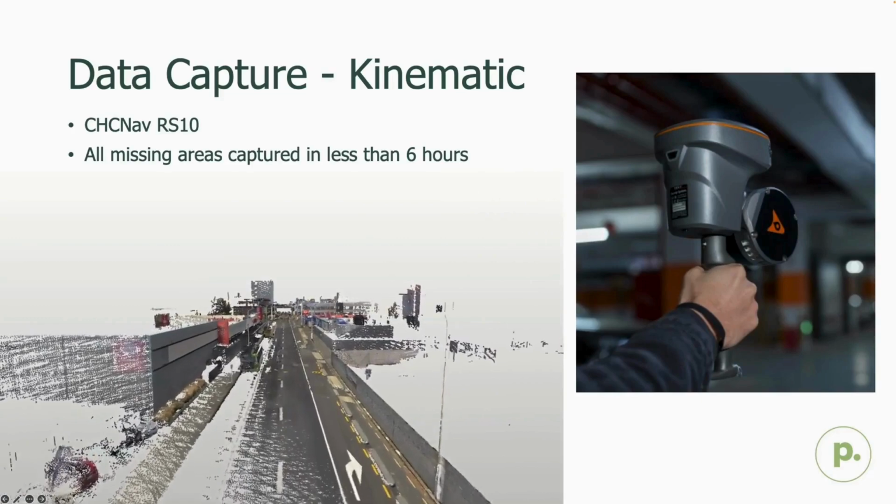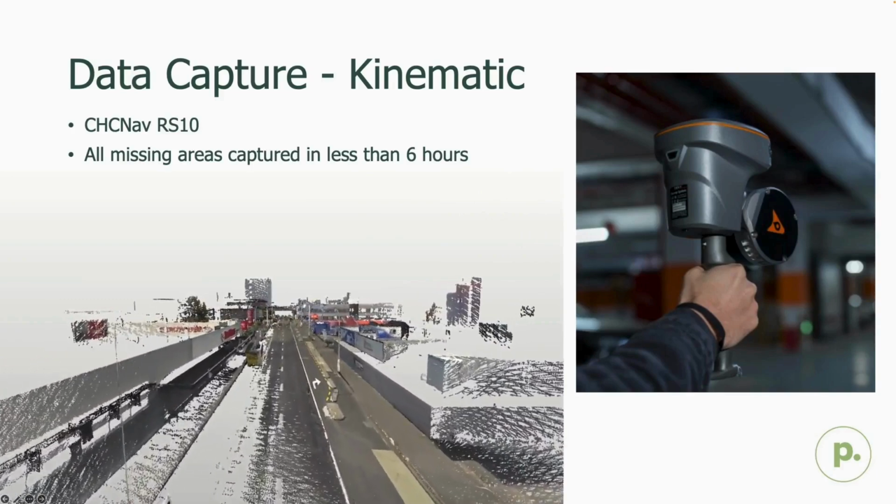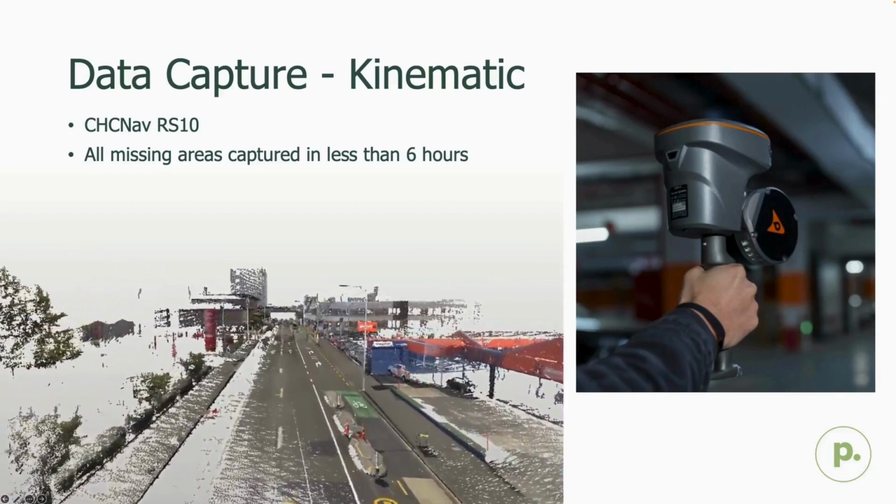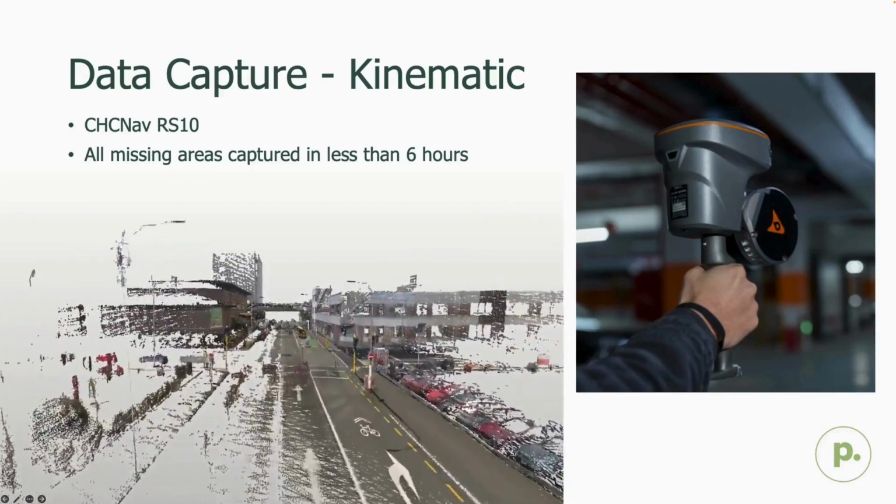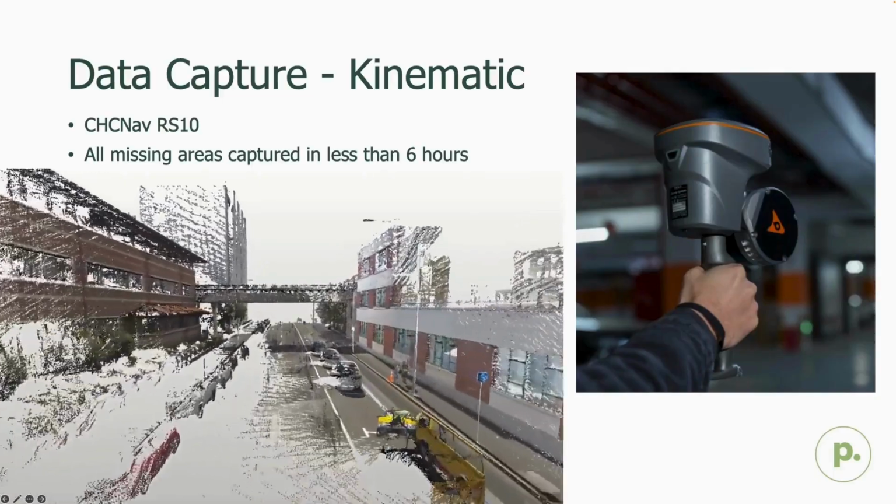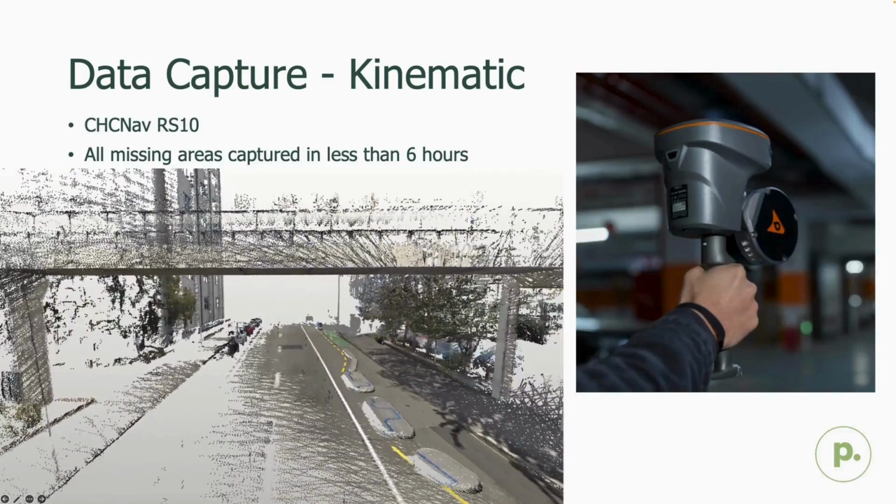Using this unit, our team was able to survey the missing areas at all of the sites in less than 6 hours. Doing this via total station would have taken a couple of days on site at least, not to mention significant traffic management. So this fly-through video is actually the result of a single mission, which took 11 minutes. The surveyor did not enter any live lanes on the road and therefore reduced the risk to people.